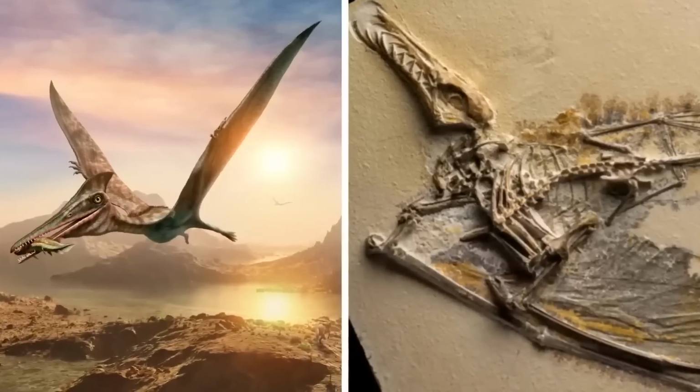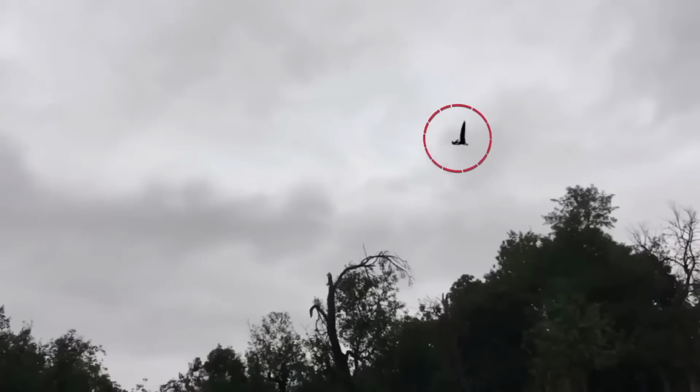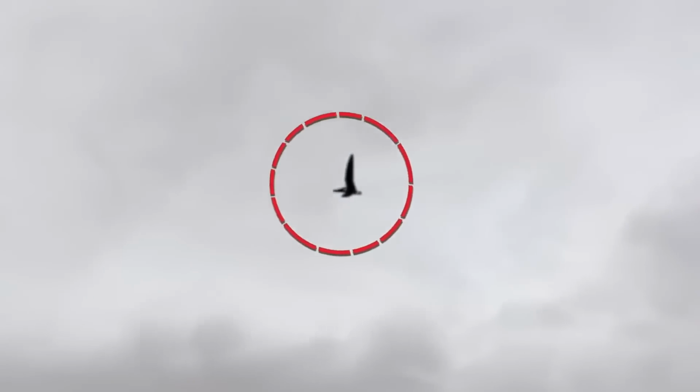We know about pterosaurs because of fossils and movies, but we can't see them anymore. But some lucky people saw one and filmed it. I'm happy we have the video. Do you think it's real or just for attention?